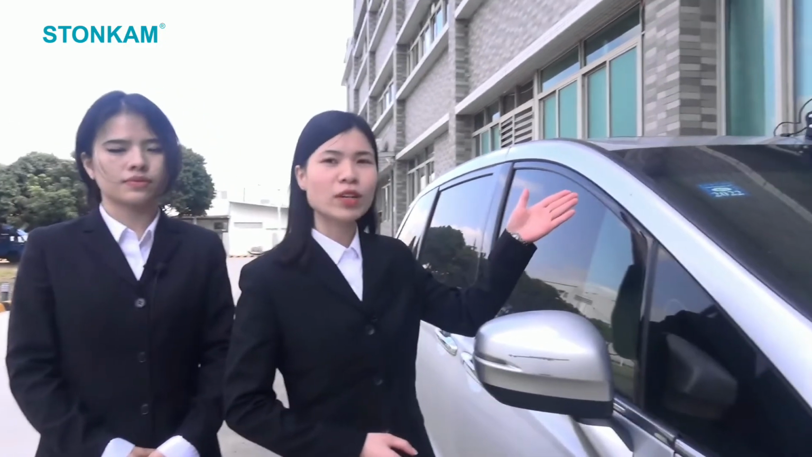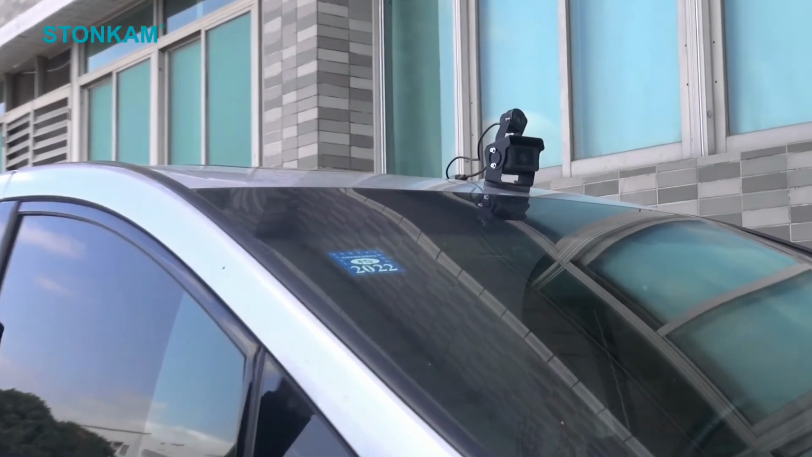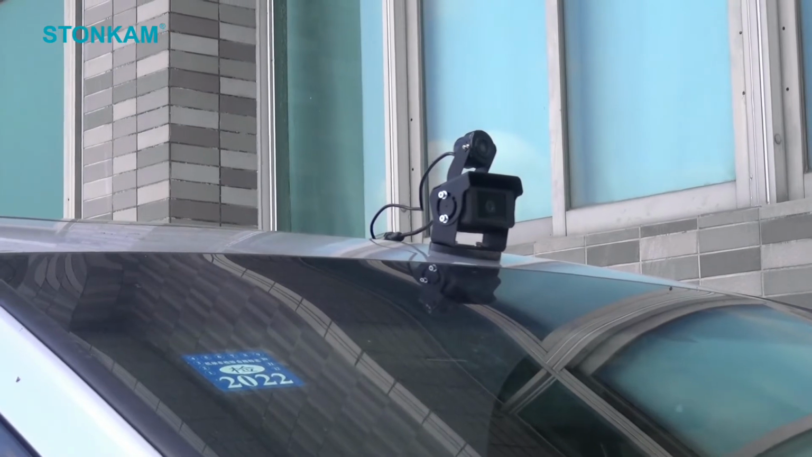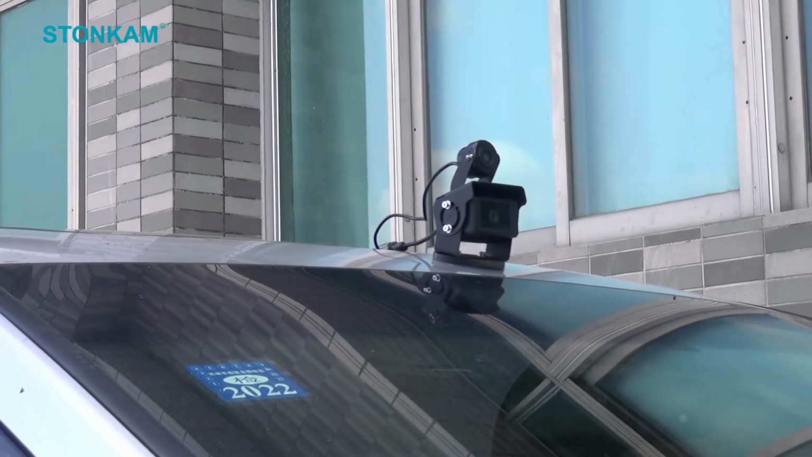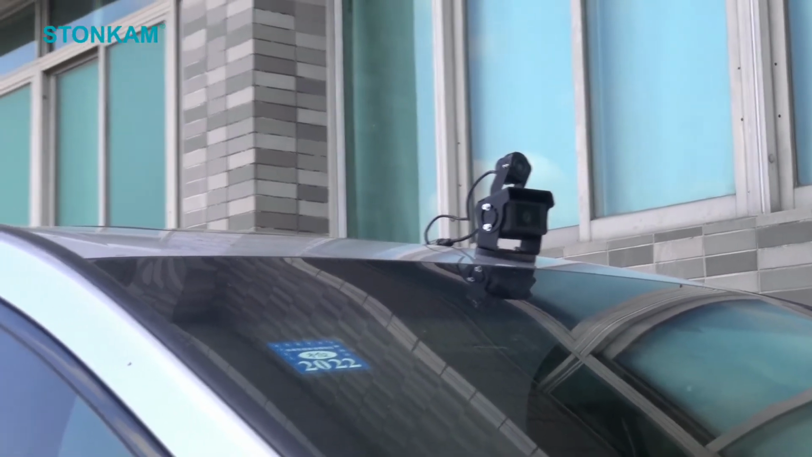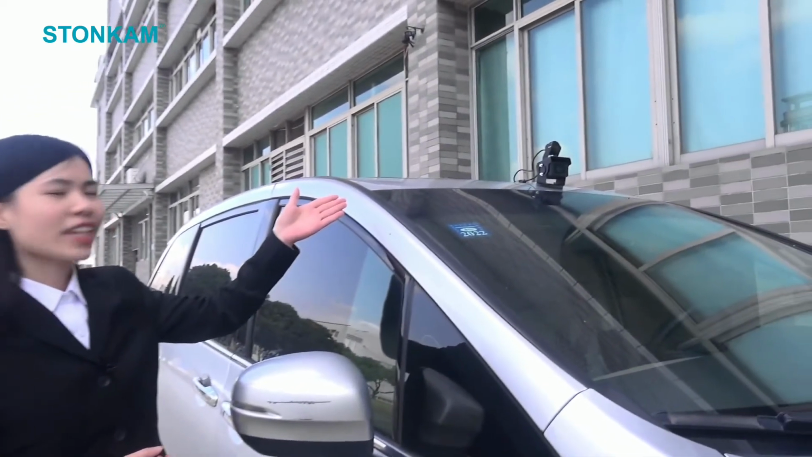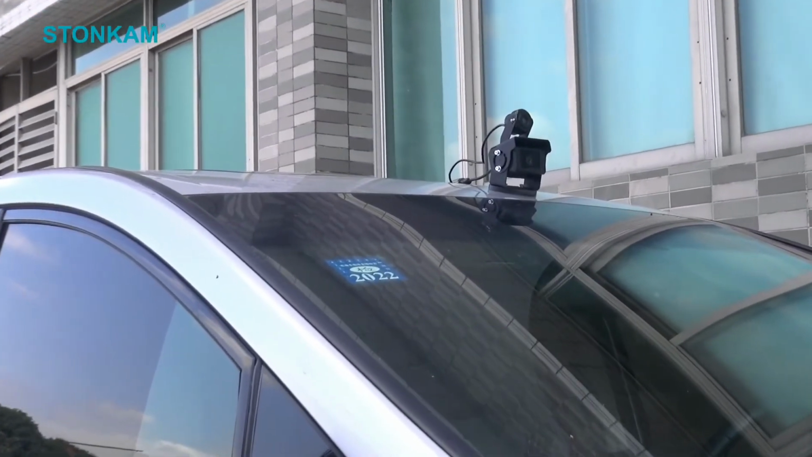What else? The third feature is flexible installation. As you can see here, the AI camera and infrared camera can be fixed and installed together like that, or our customers can choose to install them in different positions and install them separately according to their needs. Actually, our customers have multiple choices. And if you look closer, you will find a bracket for the camera. It's very solid and handy. Okay, so that's a very lovely product.